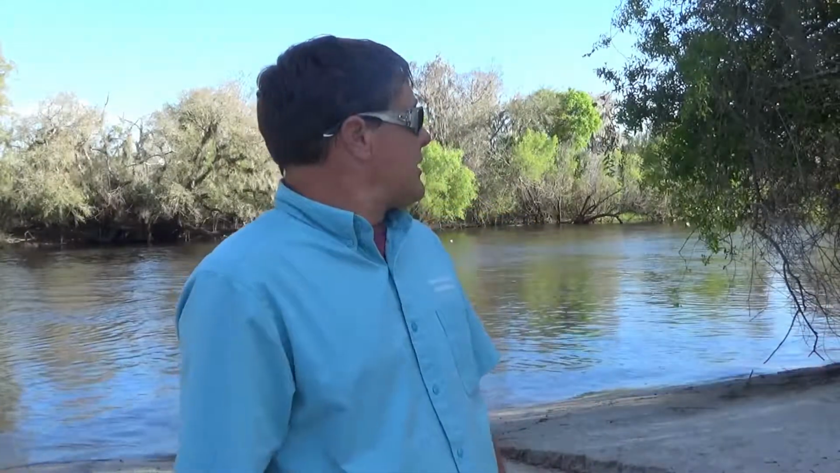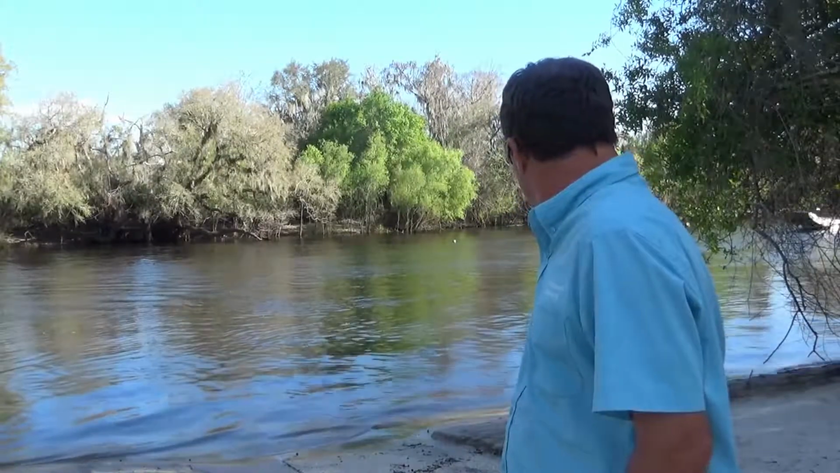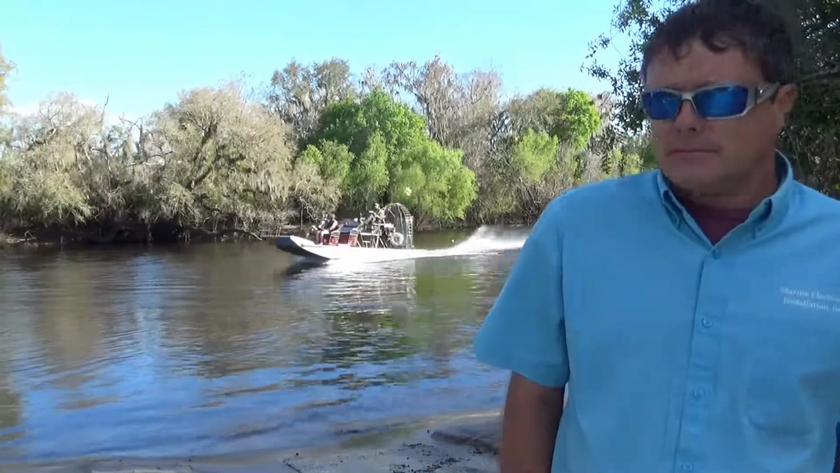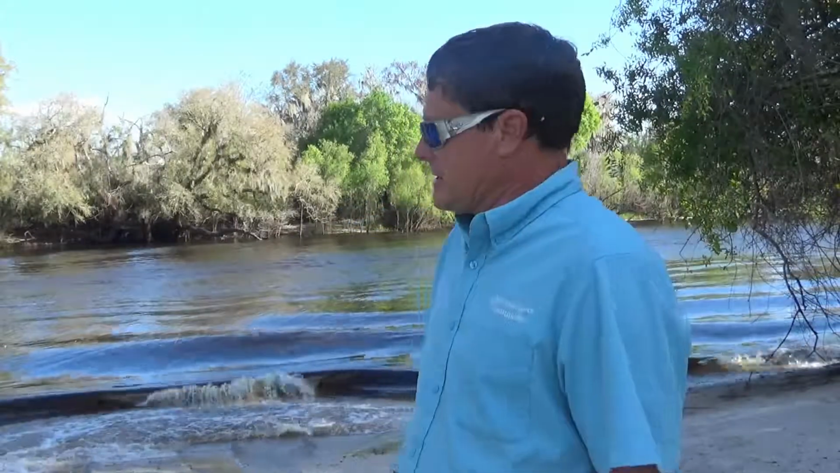Sounds like we got another airboat coming up the river here, so I guess I picked a popular time to shoot the video. So yeah, sounds like he's coming by. This may or may not be another tour boat. That was the other tour boat going by. Sometimes they run 2 or 3 at a time when they get real busy.